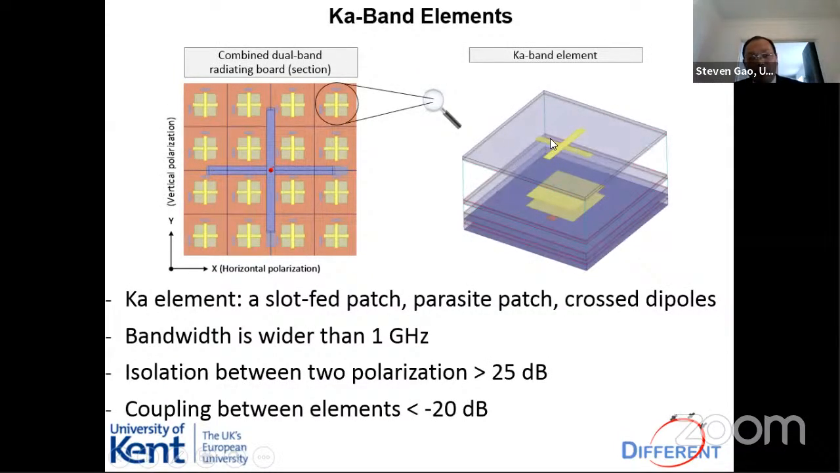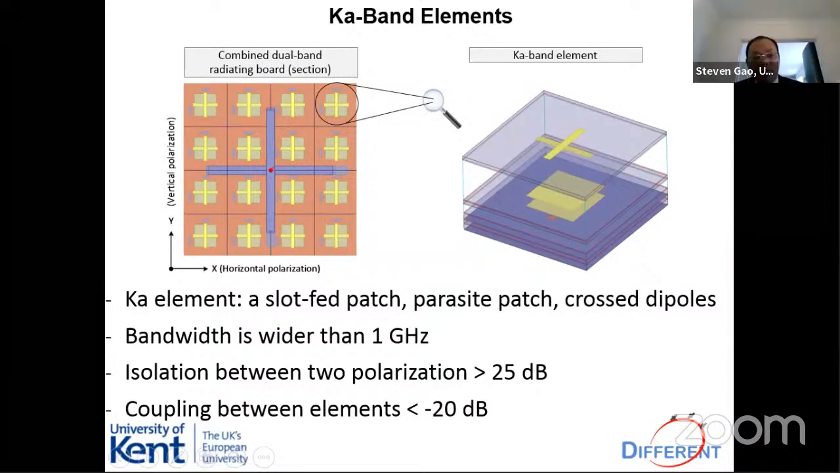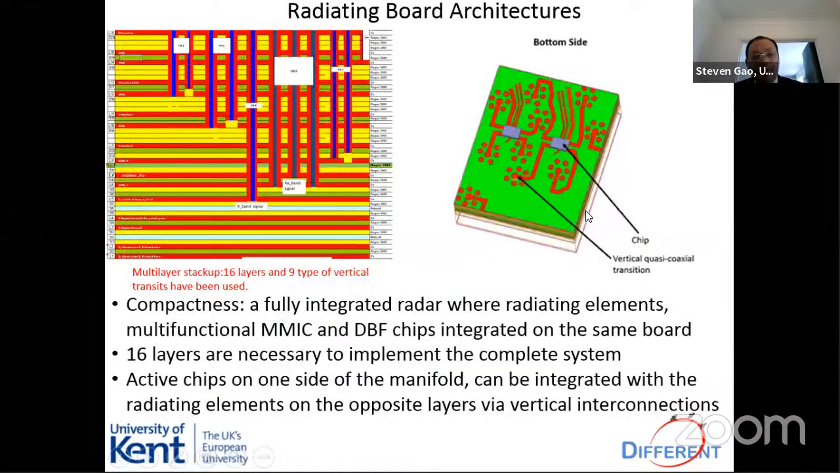You can see cross dipole at the top layer, then patch at the lower layer. Of course, here the patch uses multiple layers as well, because you need wider bandwidth, wider band performance. So you use multiple patches instead of a single patch. This shows the integration of antennas and circuits. You can see many wires connecting patch and antenna and the circuits and the digital beamforming chips across different layers.